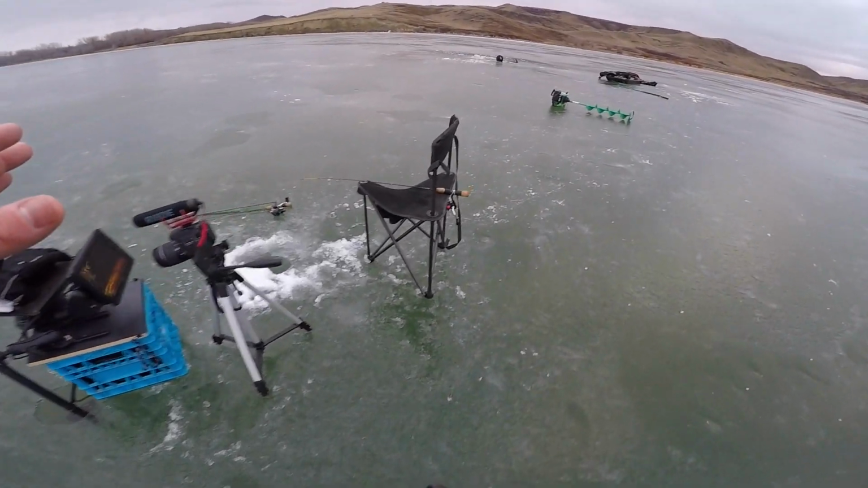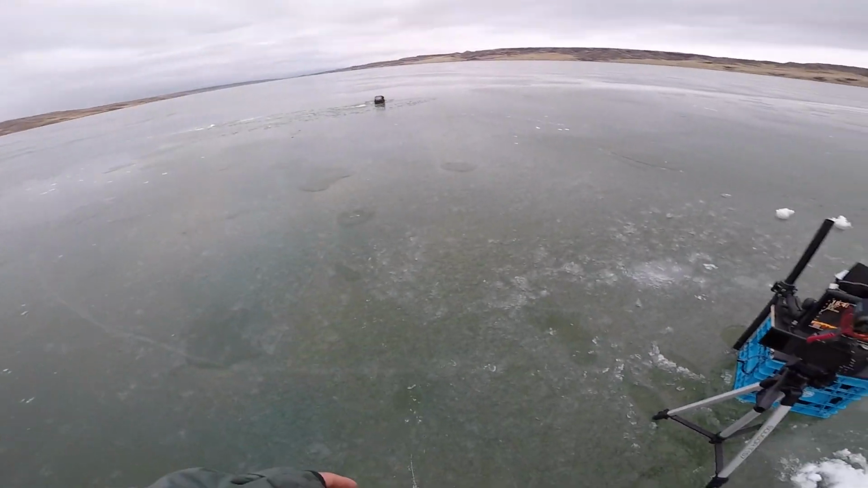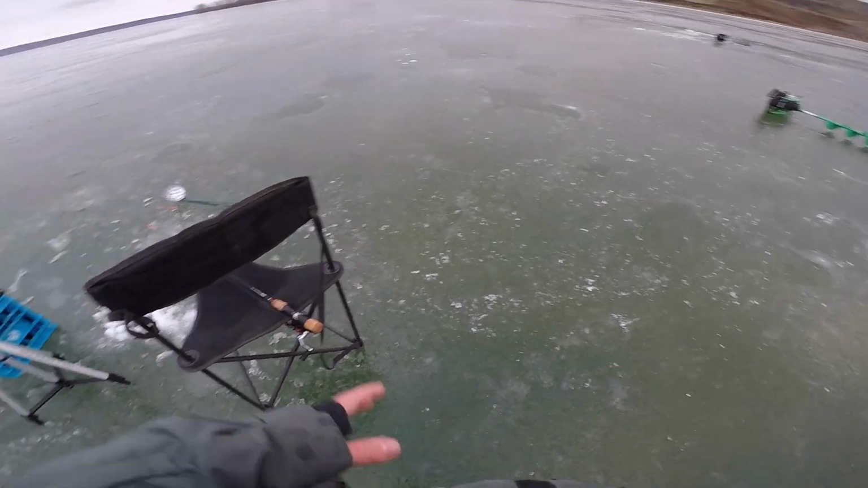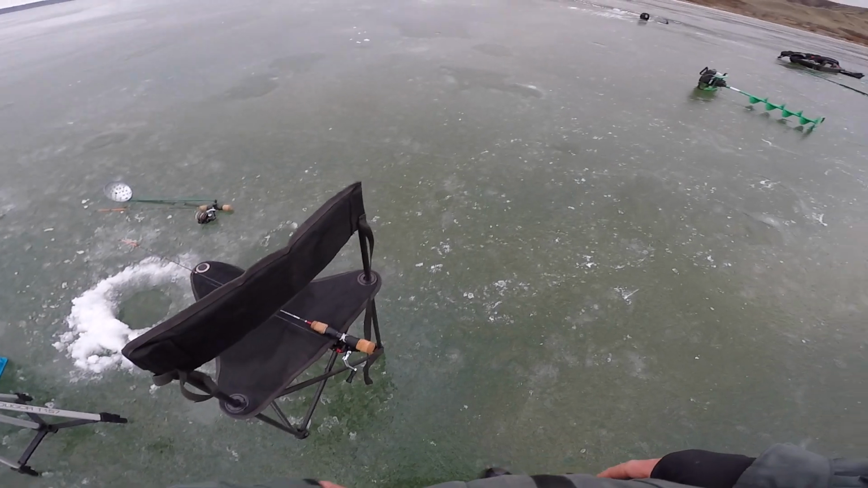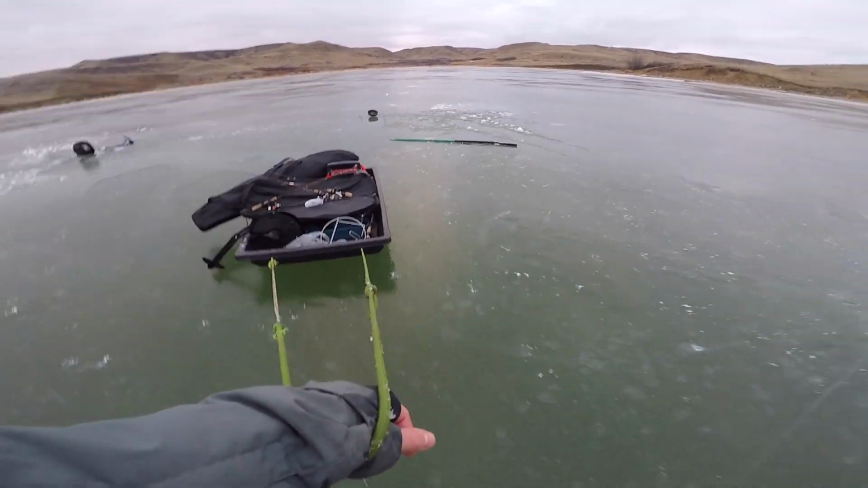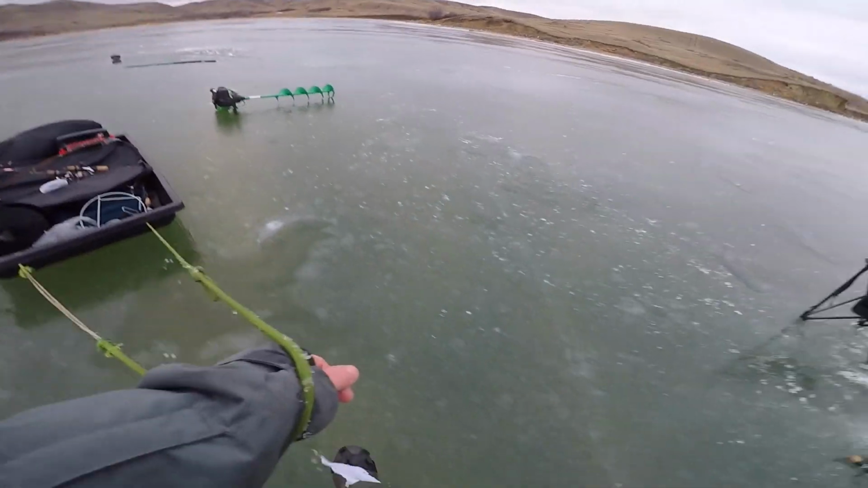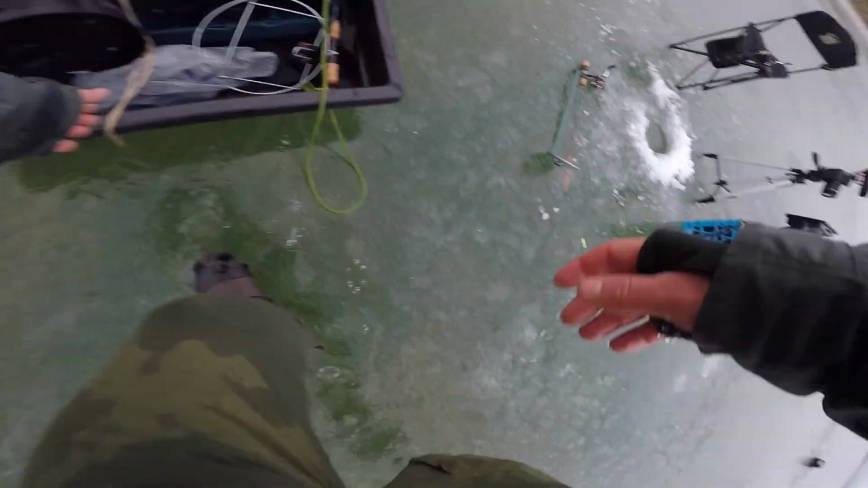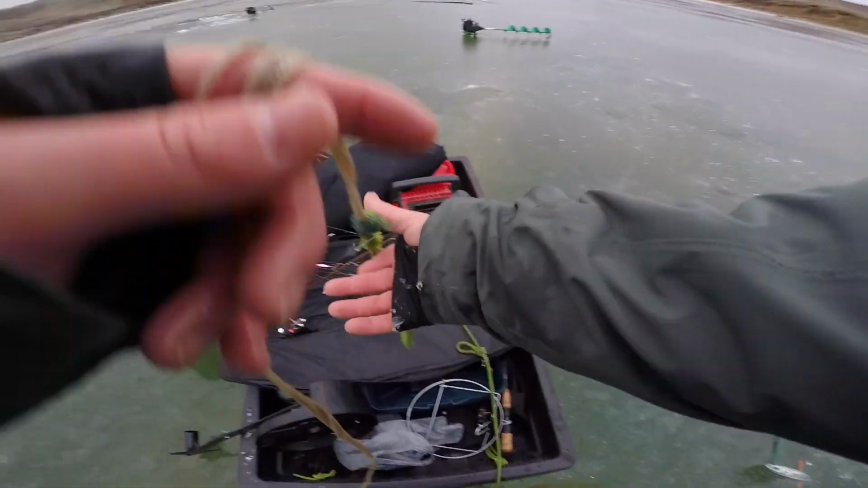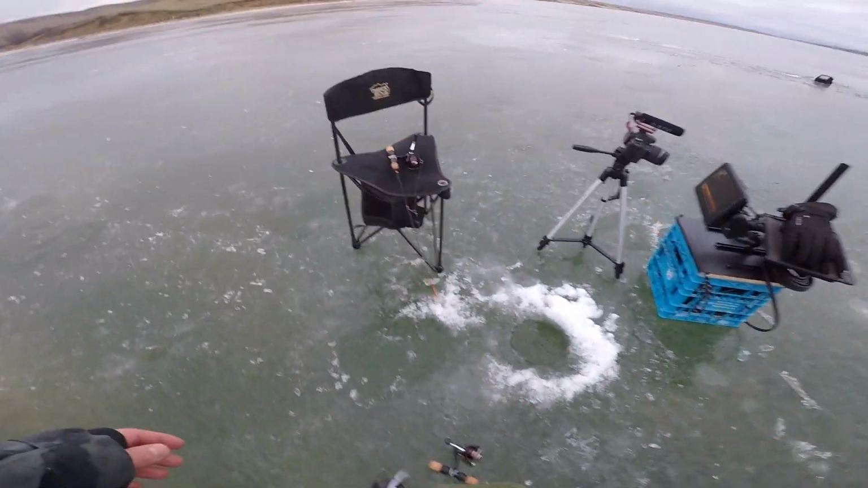I don't know, but we might hole hop a little bit. Trying to decide. I don't know if I would bring the LiveScope. That's why I got my sonar out over there, is just if I want to hole hop really quick, I'm gonna grab my rod and jump over there. But other than that, let's get back to fishing. I'm moving this right there. Make my home base actually where I'm fishing, not like 30 feet away.